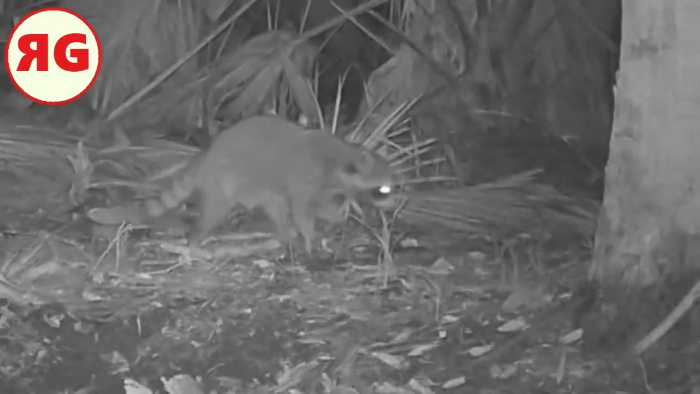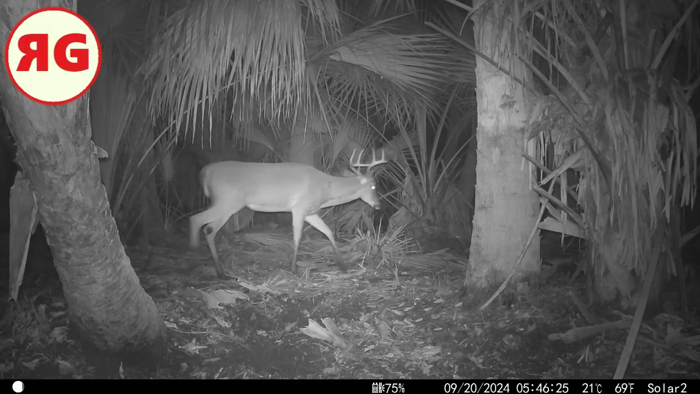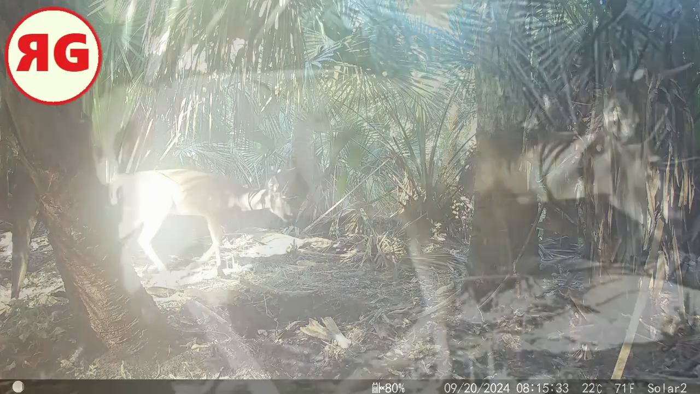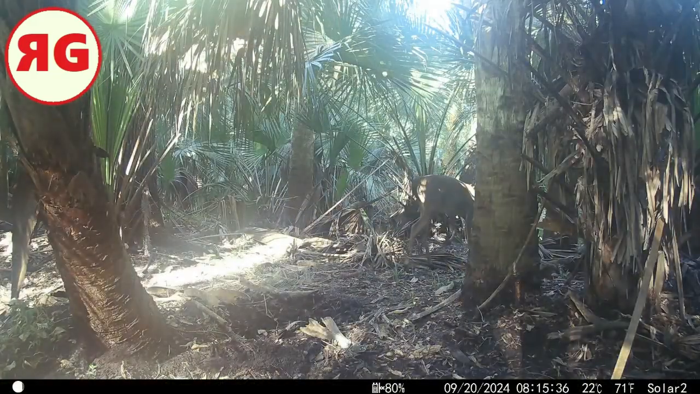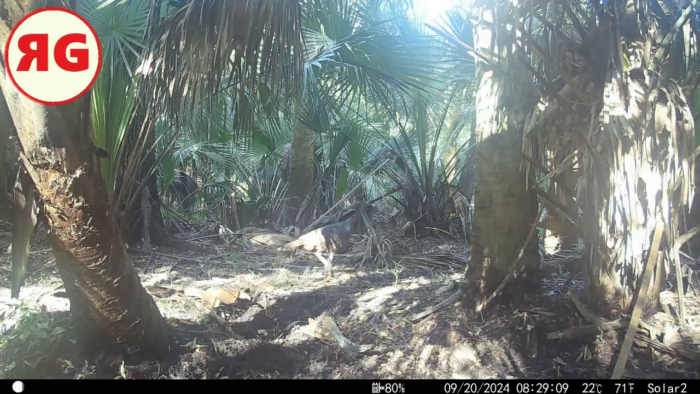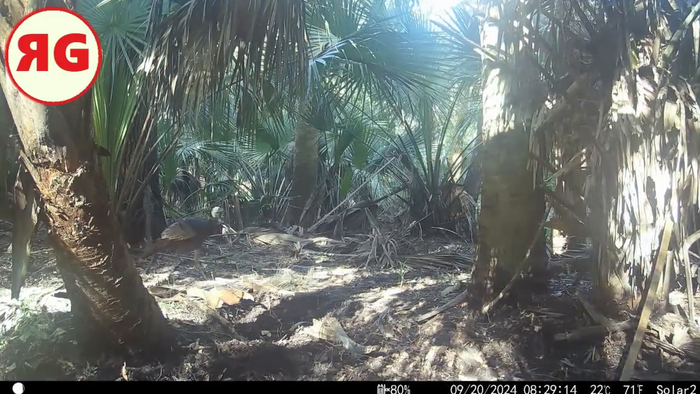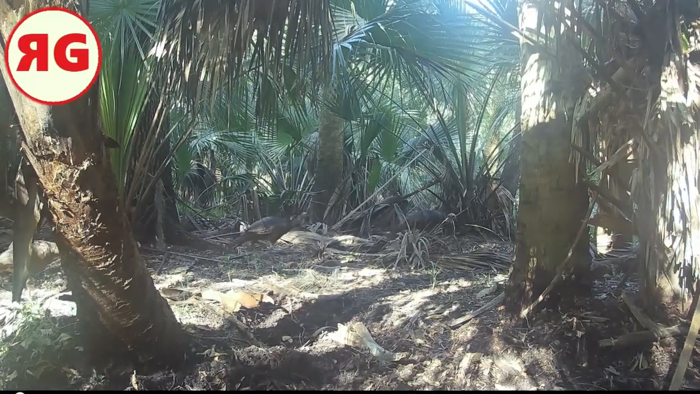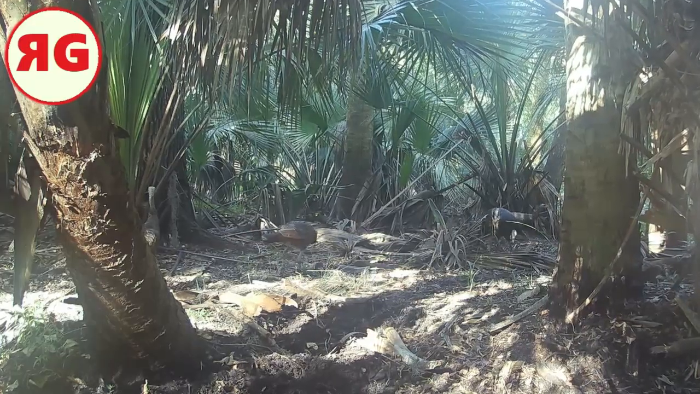A raccoon kind of tiptoeing through. Here's a buck. Looks like he went through the water there. Another buck. Look at the mosquitoes, man. They are just following them deer. Probably couldn't see that if it wasn't in the light. And here is a turkey parade. Well, I know you need more than one or even two to make a parade, but yeah, we're on our way. It's 3, 4, 5. And that guy in the caboose there, he's kind of stalled.